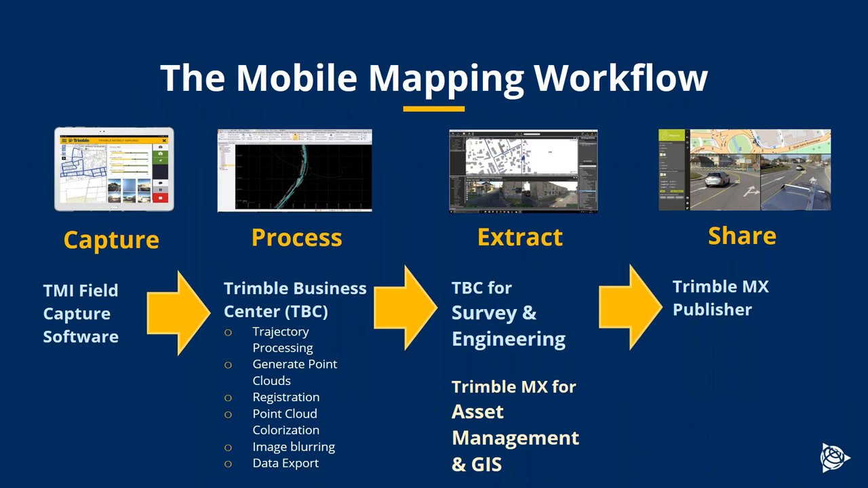So a little bit more detail on the workflow. Capturing, so I mentioned many times already, we have TMI. Processing the data in TBC, we can now do trajectory processing. We can generate the point clouds. We can do registration to control points or run to run. We can colorize the point cloud. We can blur images, and we can export the data.